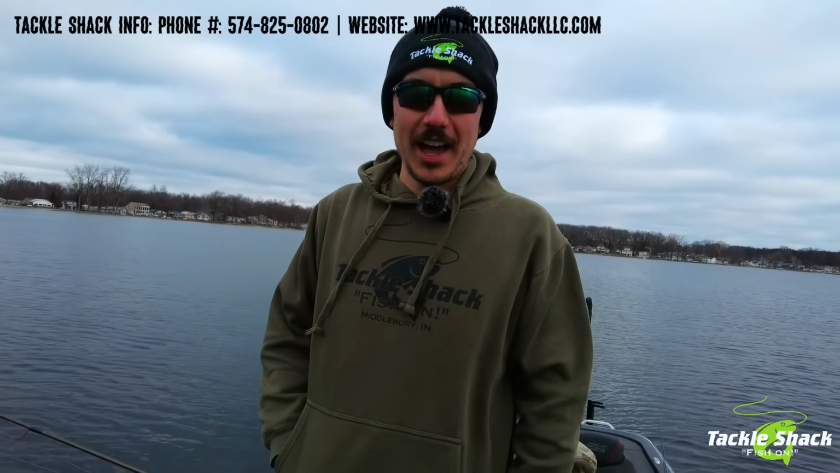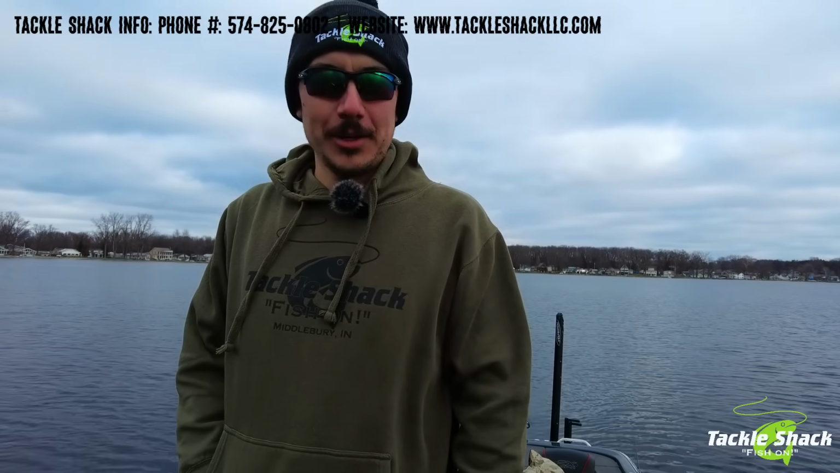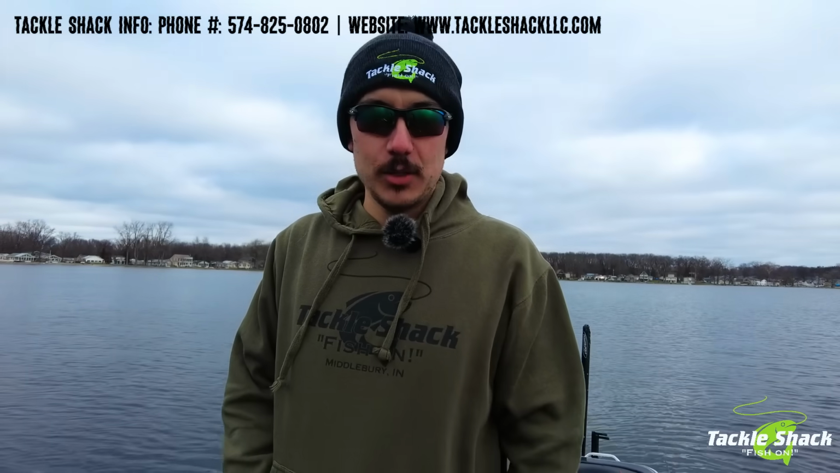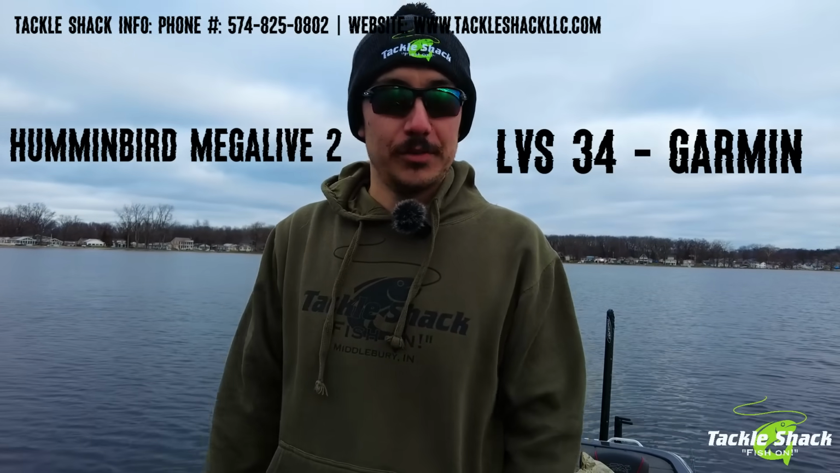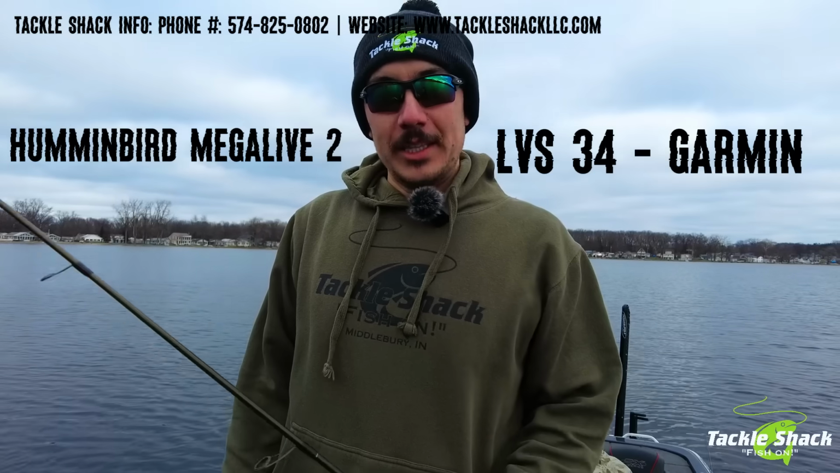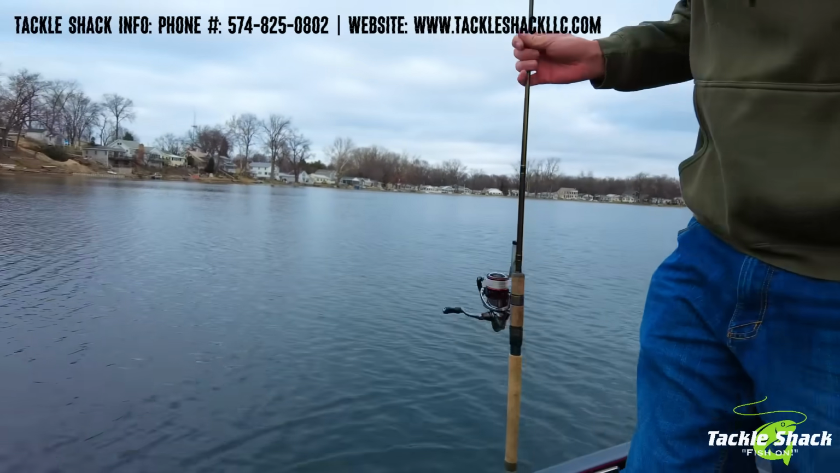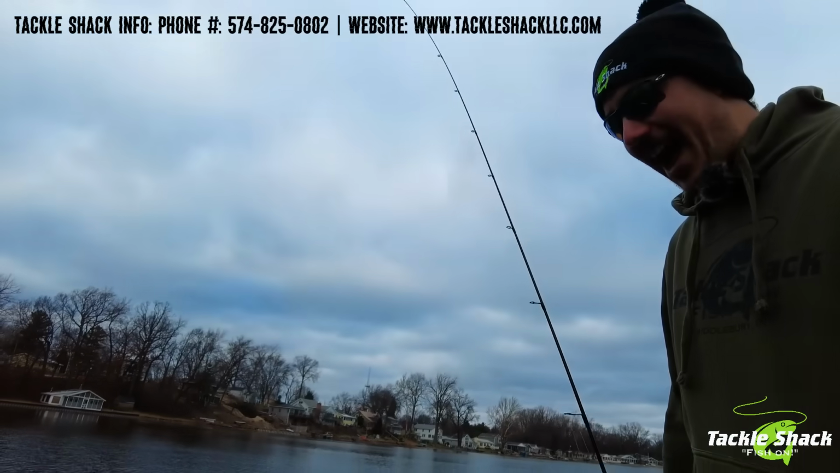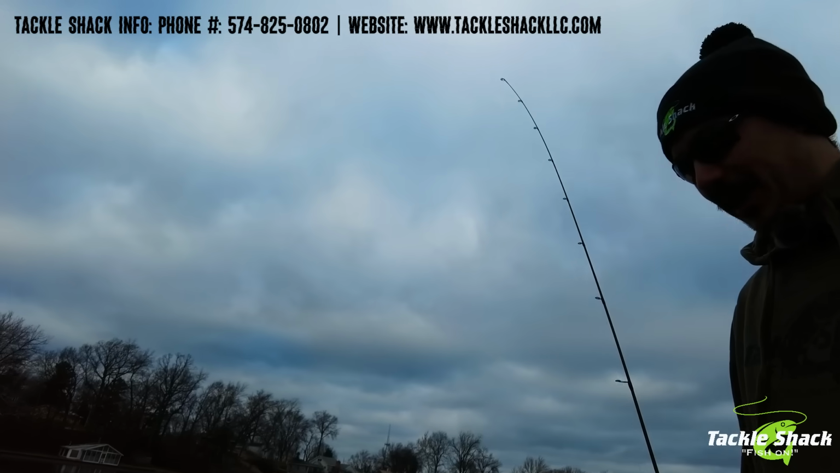All right, guys, we are live out here on the lake, a local lake here in northern Indiana, and we're going to give you a quick breakdown of Mega Live 2 versus the Garmin LiveScope LVS 34. Let's check it out. We've been on the lake for maybe a half hour now, just tinkering with these two graphs, kind of comparing them.